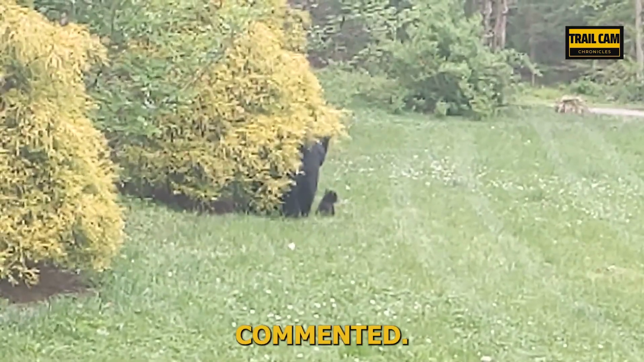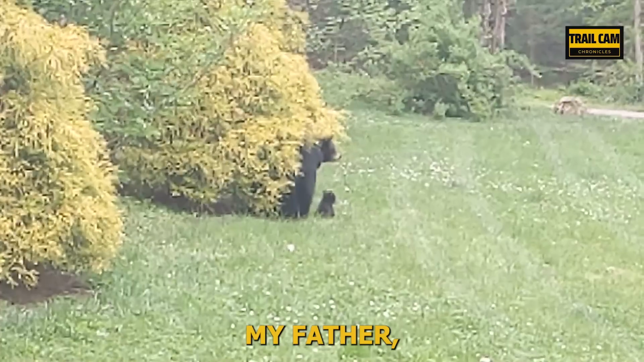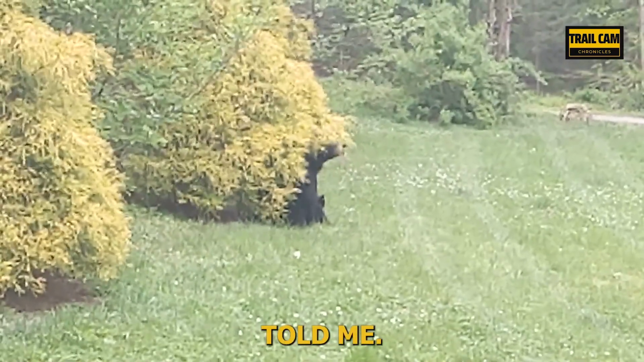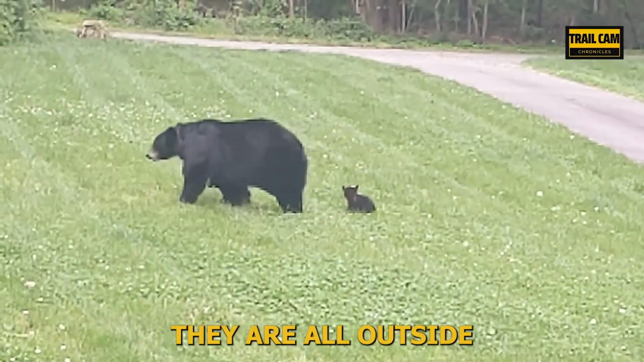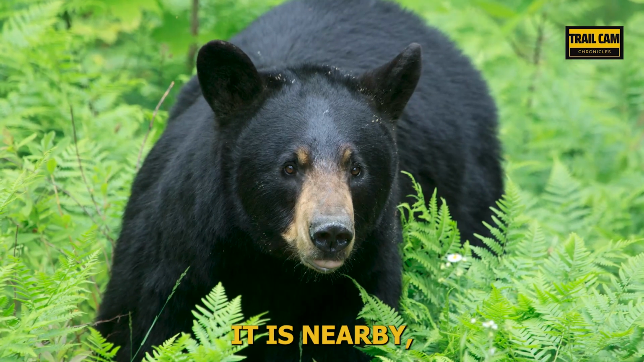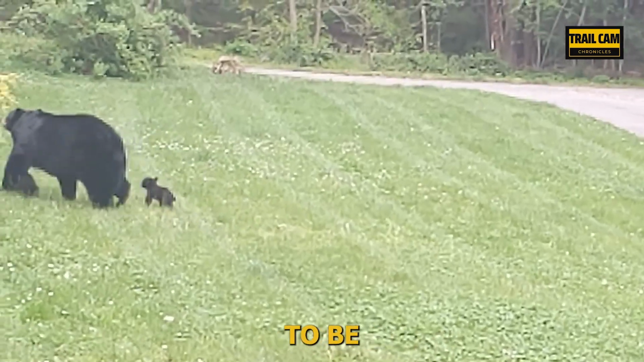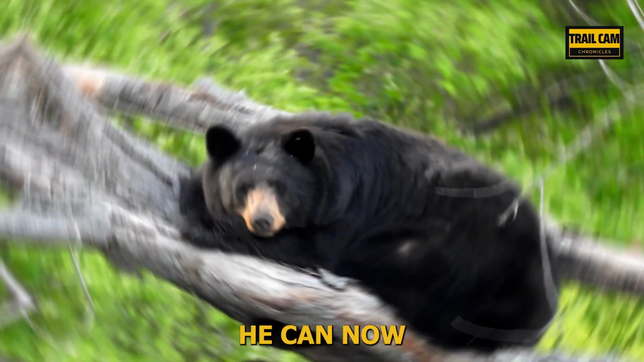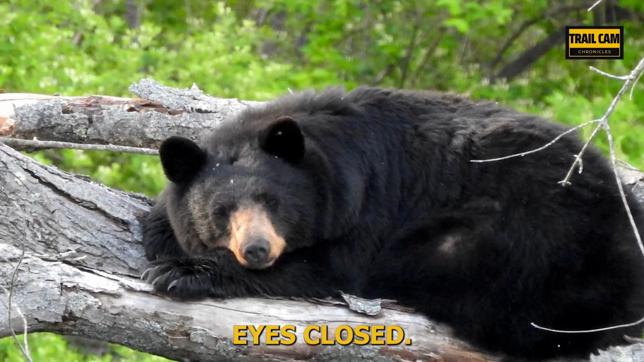Bumper Cloud commented, "My grandparents purchased a tiny home in the Pennsylvania woods many years ago. My father, aunt, and uncle were all young kids. This is a tale my father told me. They were all outside conversing around a little fire when they heard branches breaking and footsteps coming from the shadows. They believed it to be a black bear because it was nearby, but they were unable to see it. My uncle, the youngest of the kids, appeared to be the intended target. Everyone warned him not to move as he began to panic. He could now reach this large black beast, who was trembling violently and sleeping with his eyes closed."